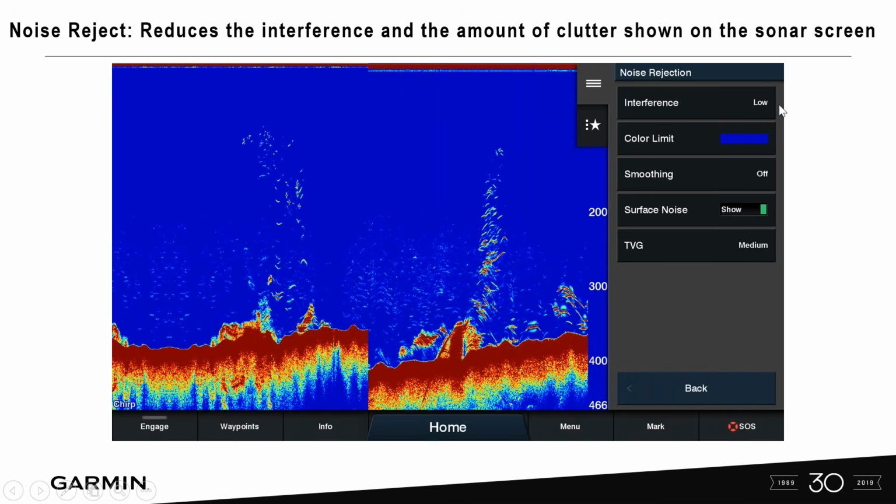Remember this: if you see some noise, you might see a line drawn on the screen, start with interference and go low, and then go to maybe smoothing and do the same thing and start with low. You don't want to just increase your interference rejection, noise rejection, all the way up to high to start out.